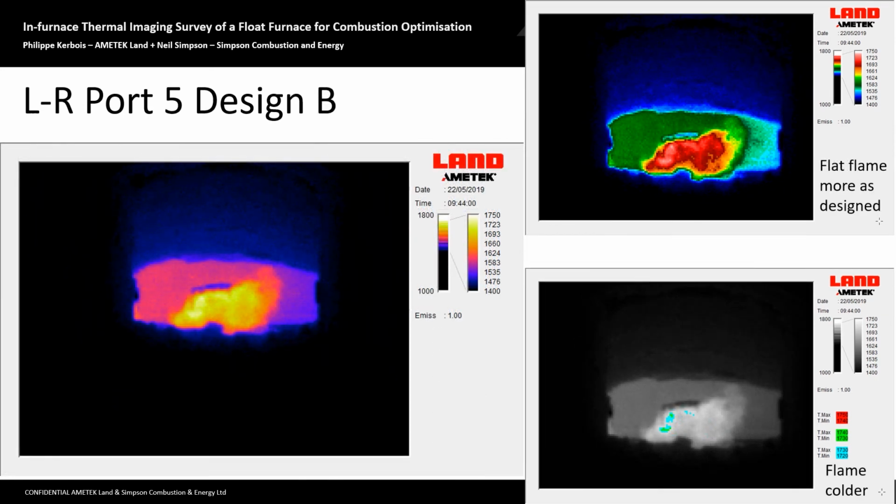And then this shows the design B, and this is a far flatter flame, as you can see, much more as designed. Looking top right hand corner, it's got so much whiteness to it, and again looking at the same isotherms, the flame is colder.